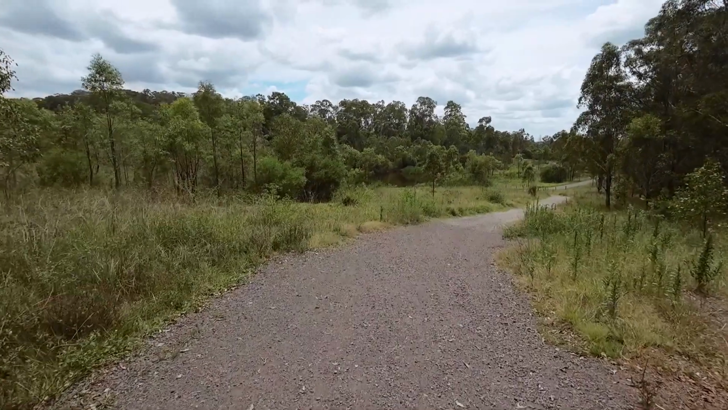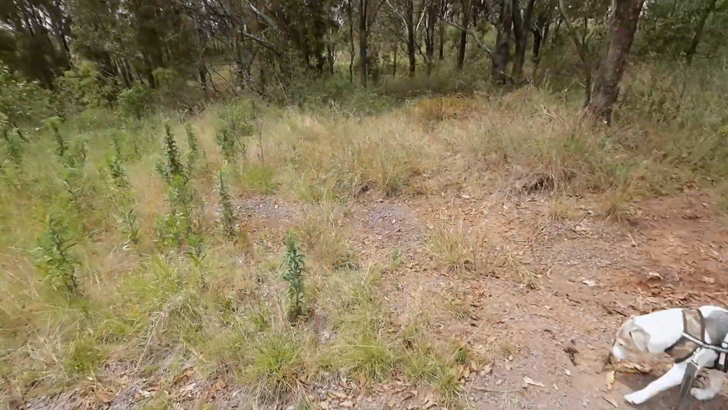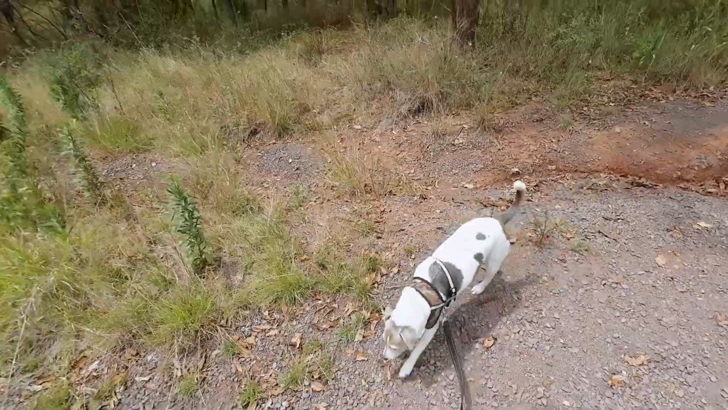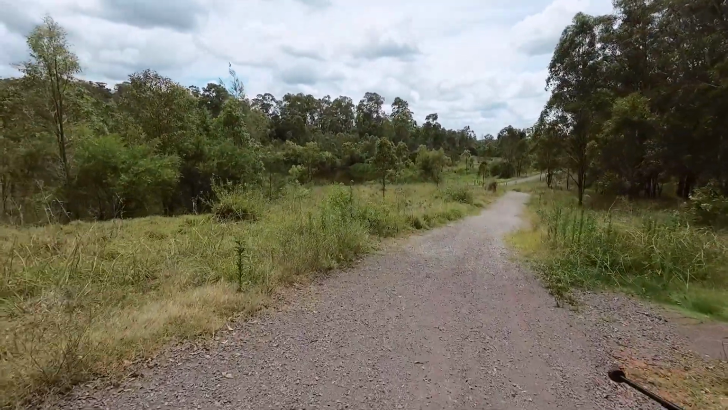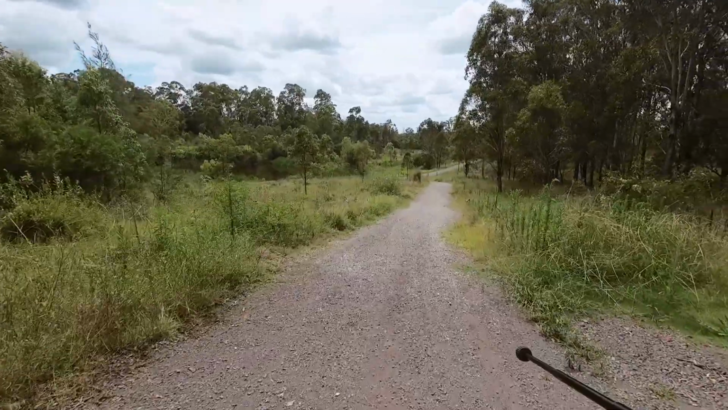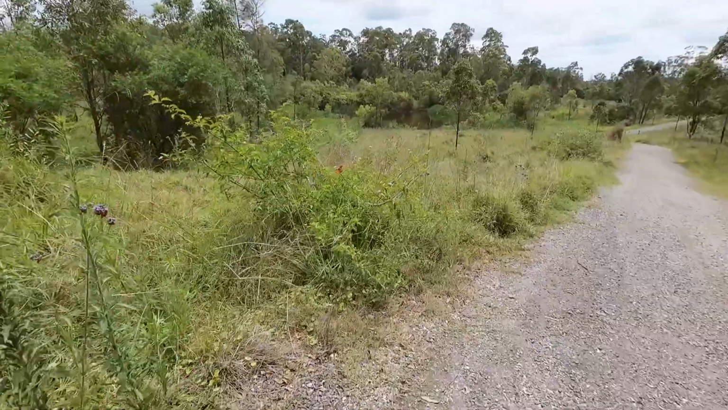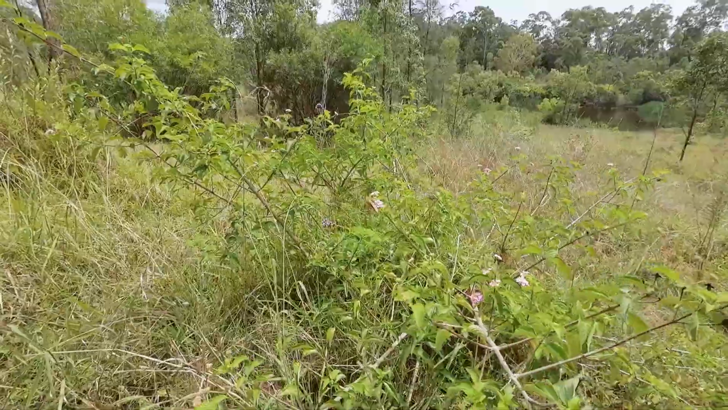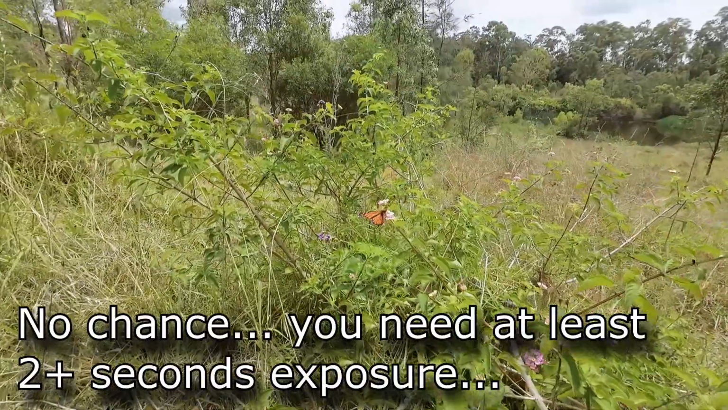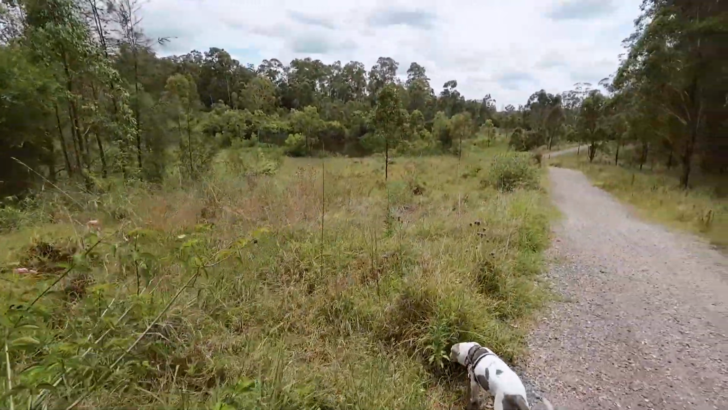Down here there's some water. It looks pretty still. What's the matter, Jerry? You don't smell other dogs' poo. I'm thinking this lens is also a good close-up lens, really close. So I was thinking, what's infrared like on that butterfly there? Wow, Jerry, look at that. Oh, Jerry, you scared it.